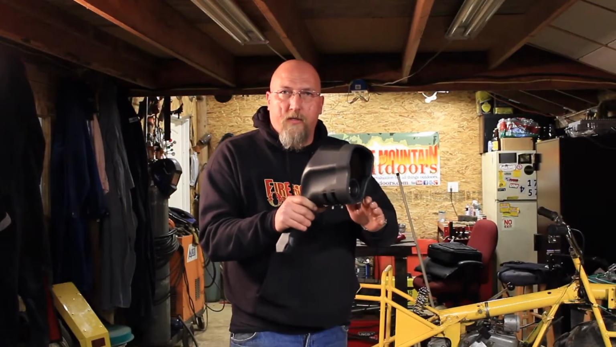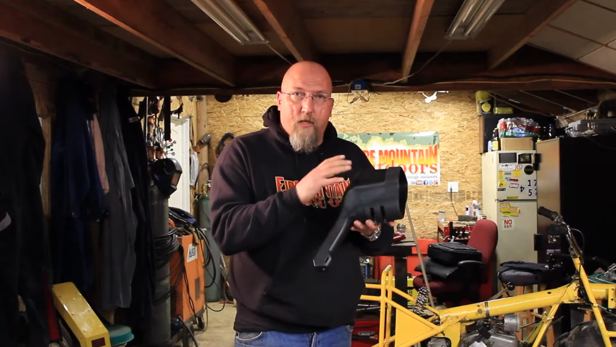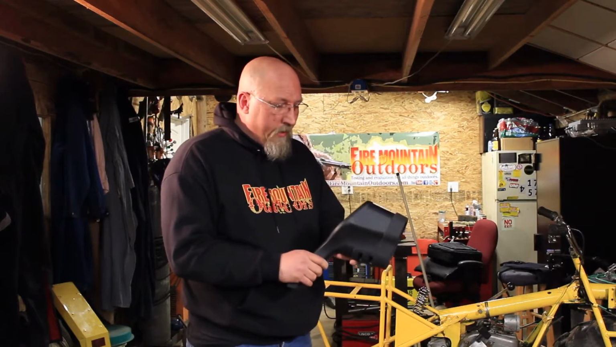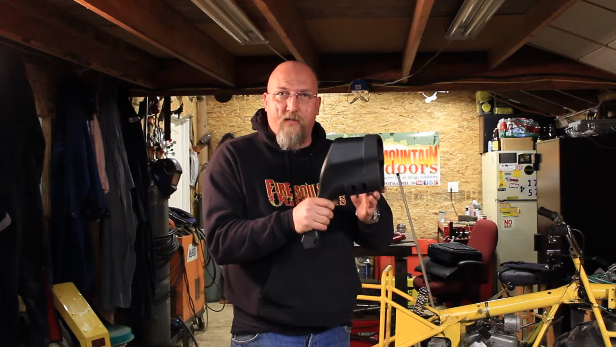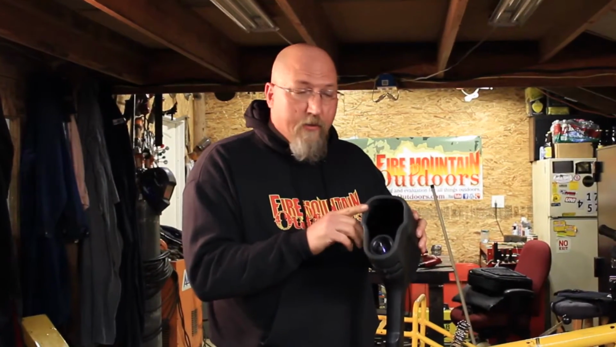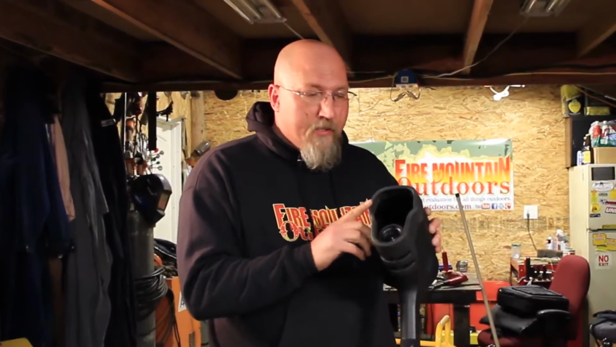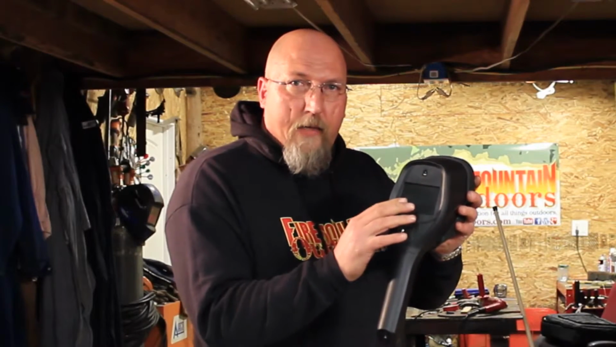Let's take a quick look at this NiteSite Spotter before we go and actually use it in the field. This NiteSite Spotter from NiteSite USA is a self-contained spotlight-sized night vision device. It has a very bright infrared illuminator. Now it's not bright to your naked eye because it's in infrared, you can't see it. And it has a camera with a 20 times zoom. It also has this viewfinder on the back.